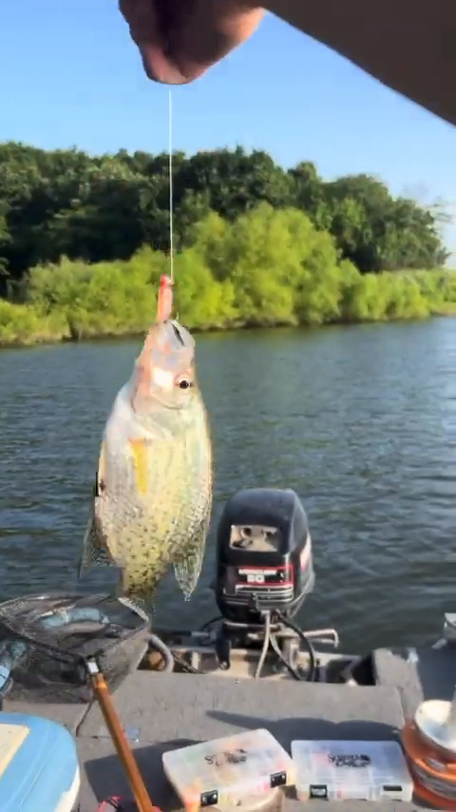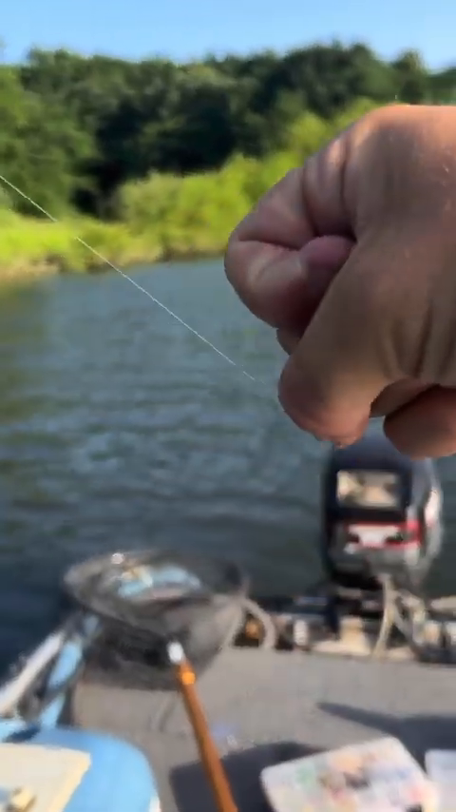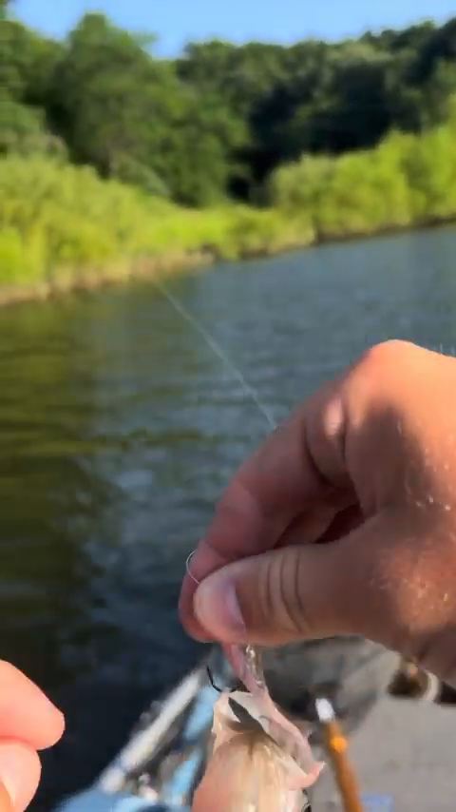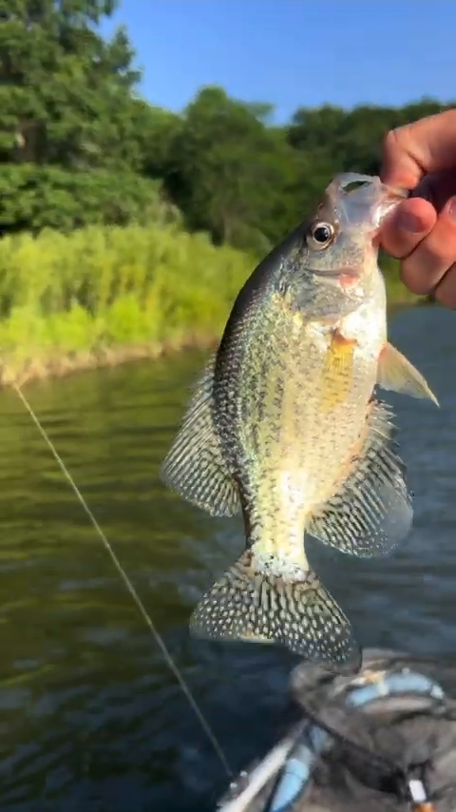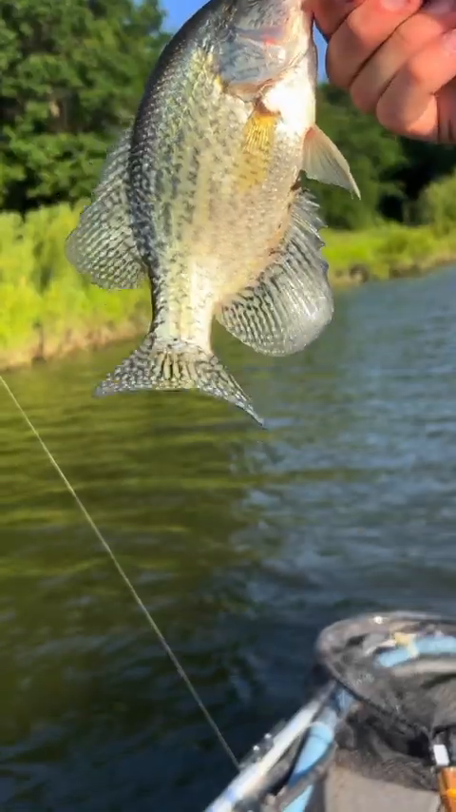Fish on, baby. It's a little bit of a nicer one. Black crappie. That's what I mainly like to target, are the white crappies, because they can get bigger than the black crappies. But there we go, good old black crappie. Send them back.